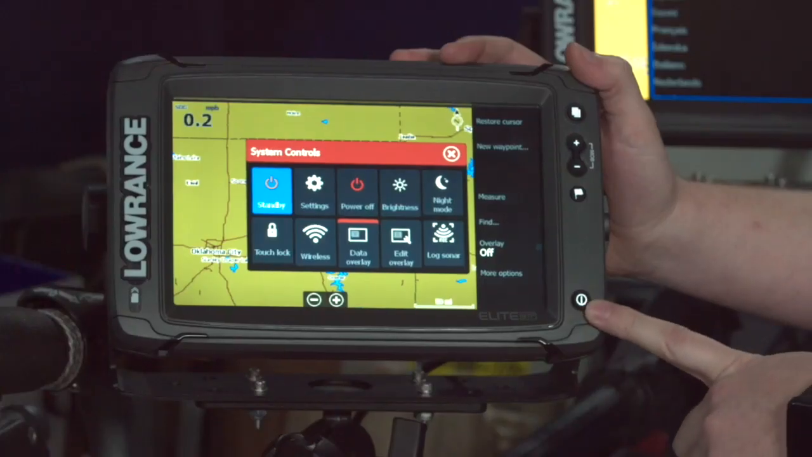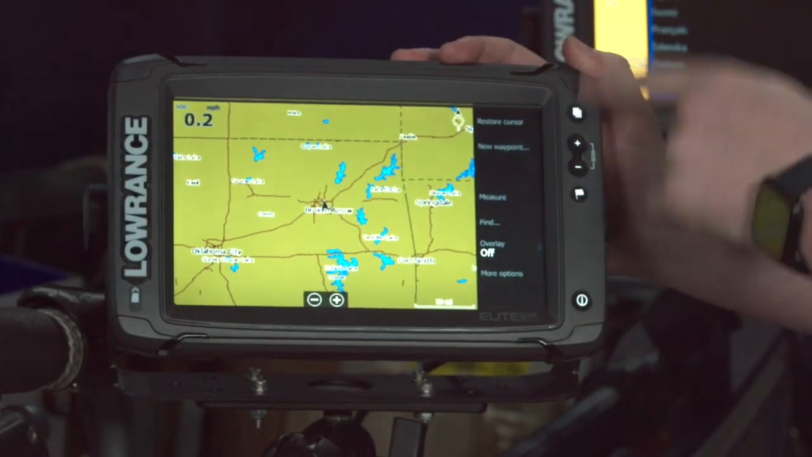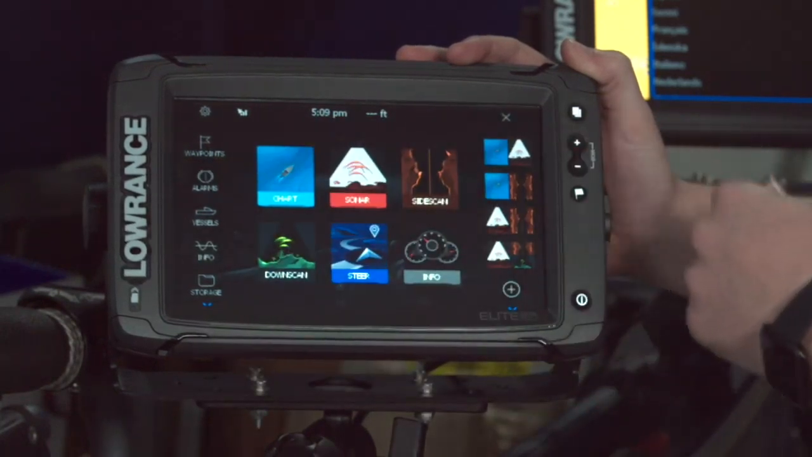But in addition to that power key, there's also your pages key. This is kind of like your home button on your phone, right? You press that and it'll take you straight to your home page where you can pick whatever panels you want to.